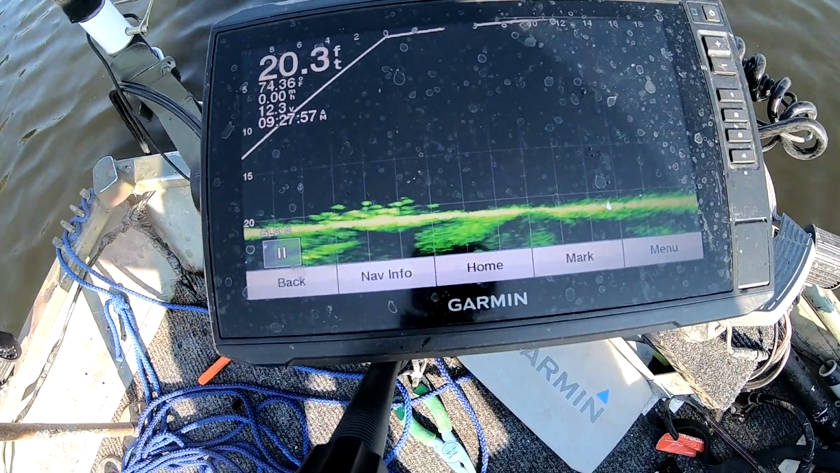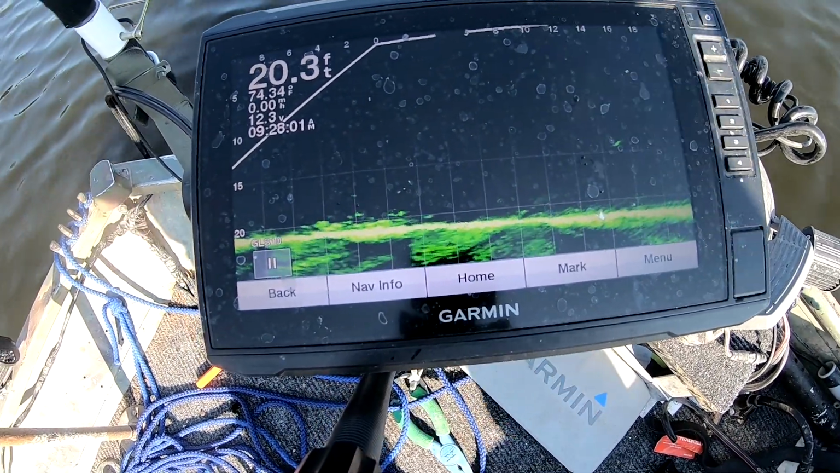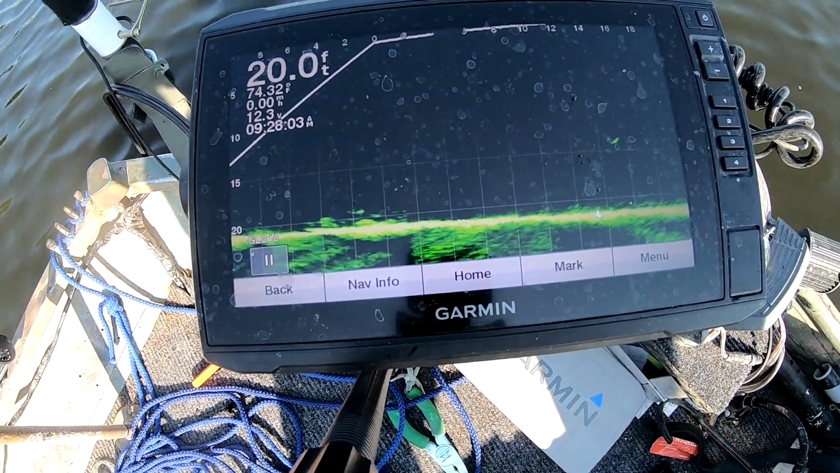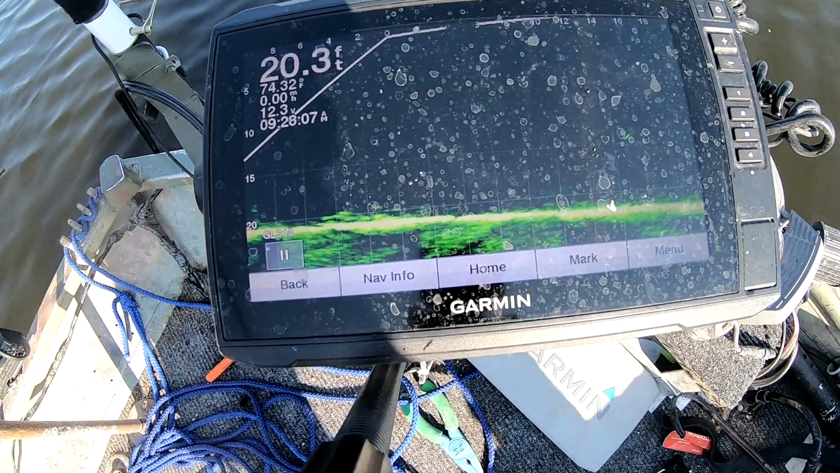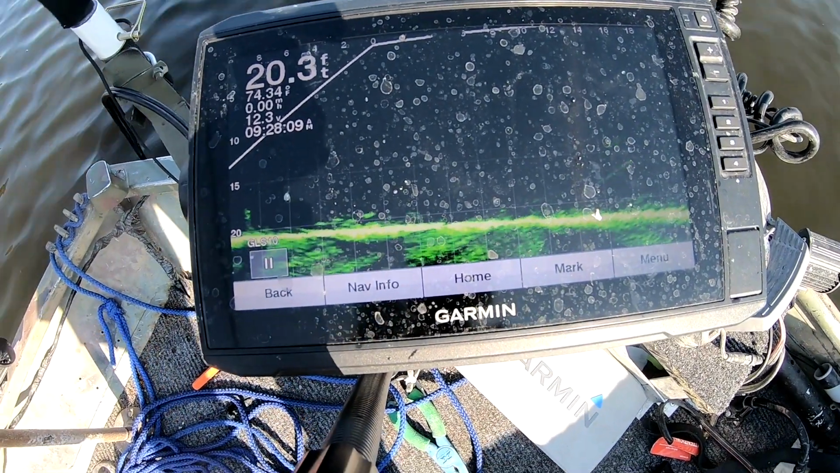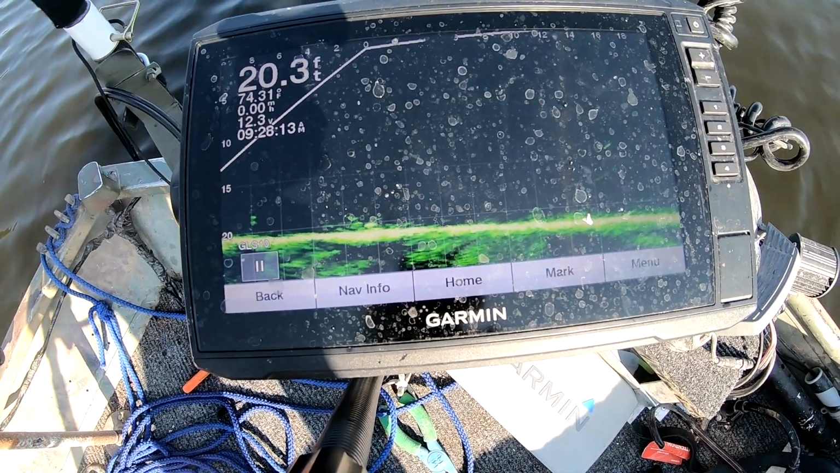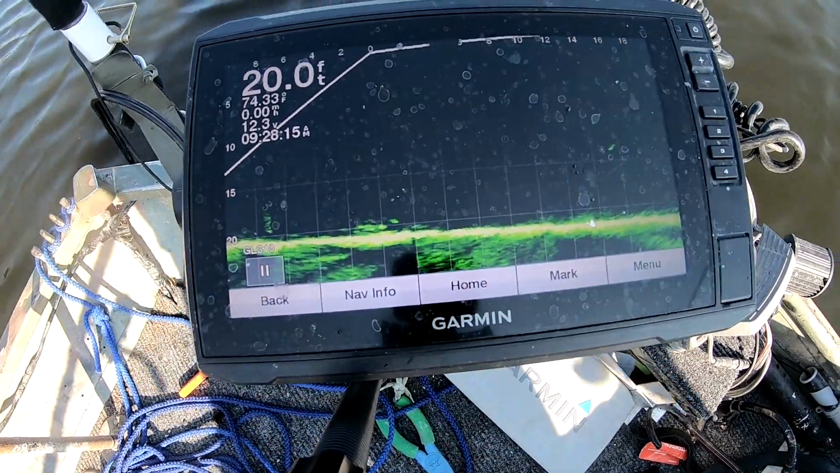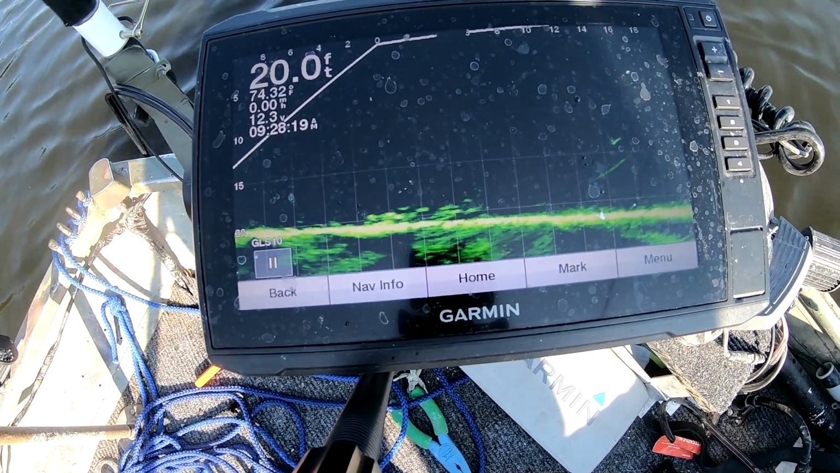They're not monster crappie. I'll keep them if they're 9 inches or over. I usually like putting back the big ones, you know, the 12, 13, 14 inches. Them are good tournament fish for the guys that tournament fish out here. Fun to catch. Let somebody else get a chance to catch them bigger crappie.